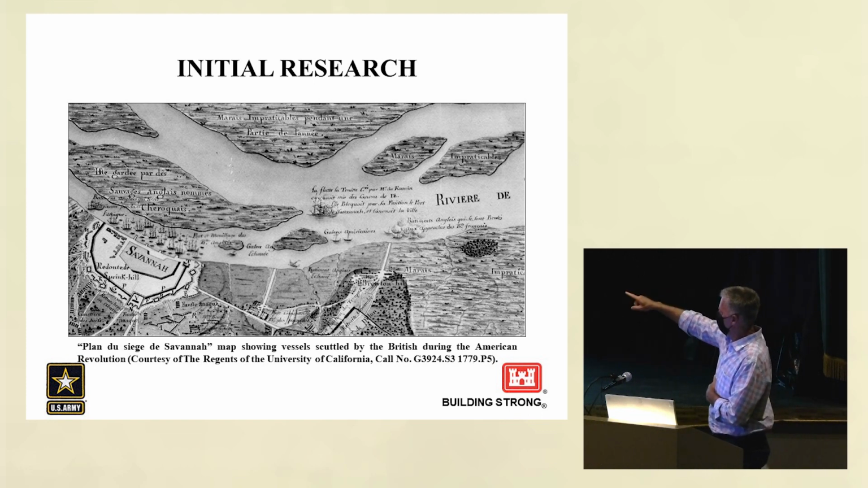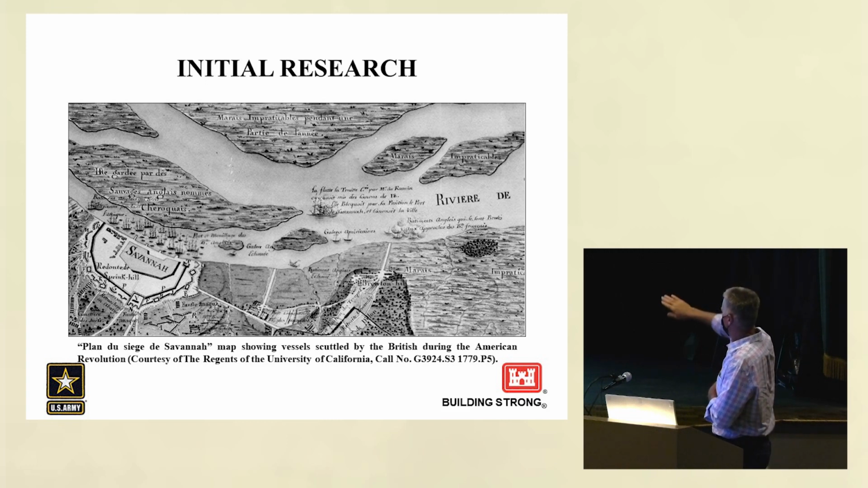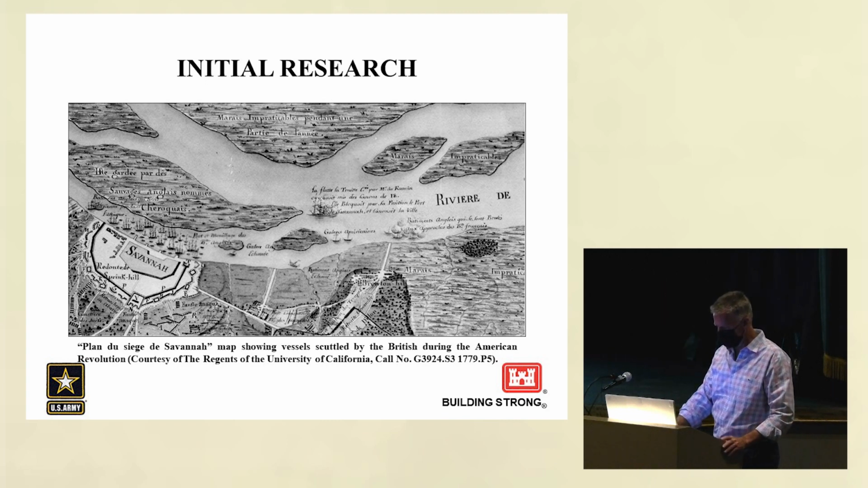You can see Savannah, those are all British vessels. You see one scuttled vessel just downstream from there that may or may not be the Rose. I think it's a little far down, but then the French fleet is all the way down just at and below Fort Jackson. You've got vessels to the high north, that would be French as well. They've come around, but they could not come through that cut right there, which we'll talk about here shortly.